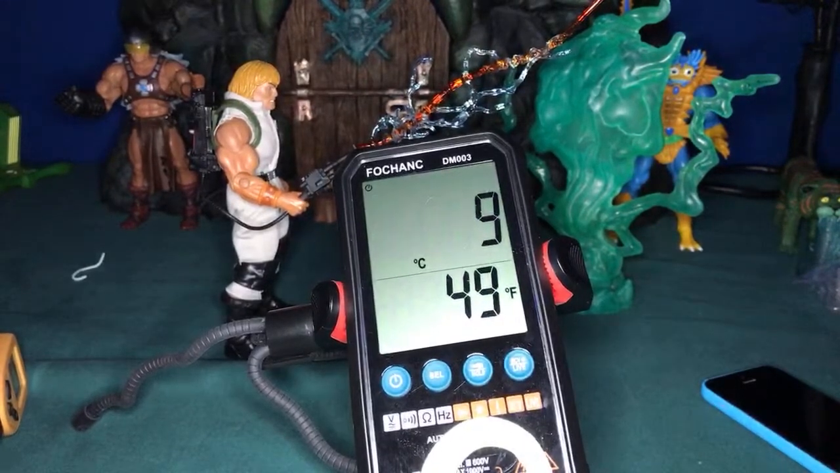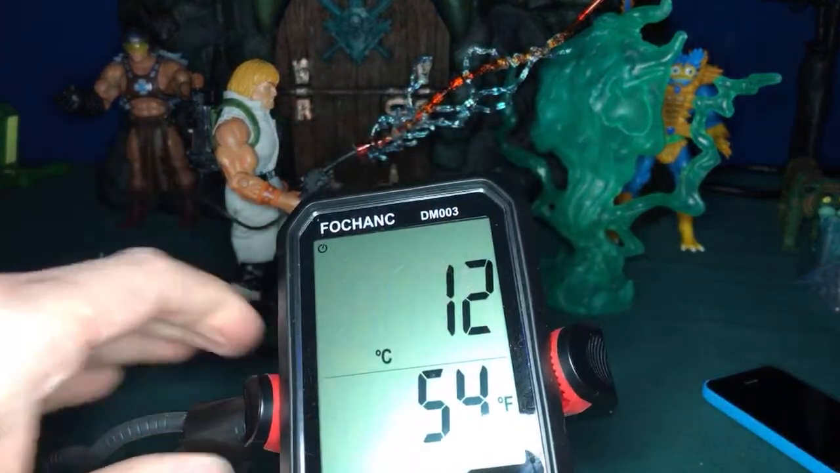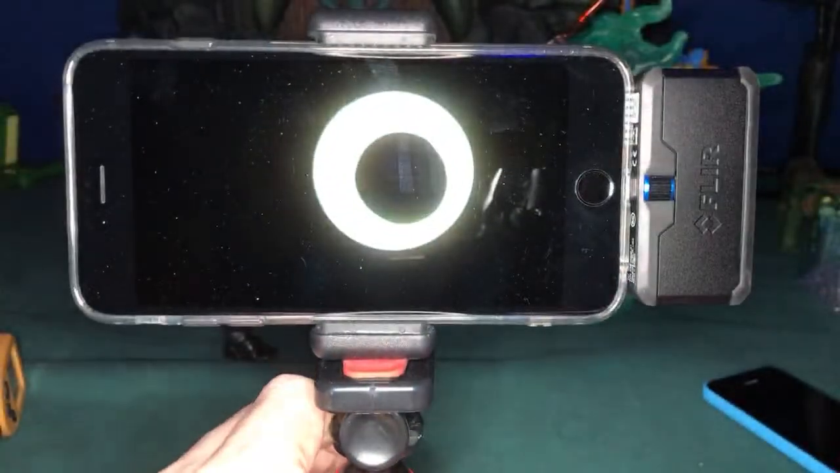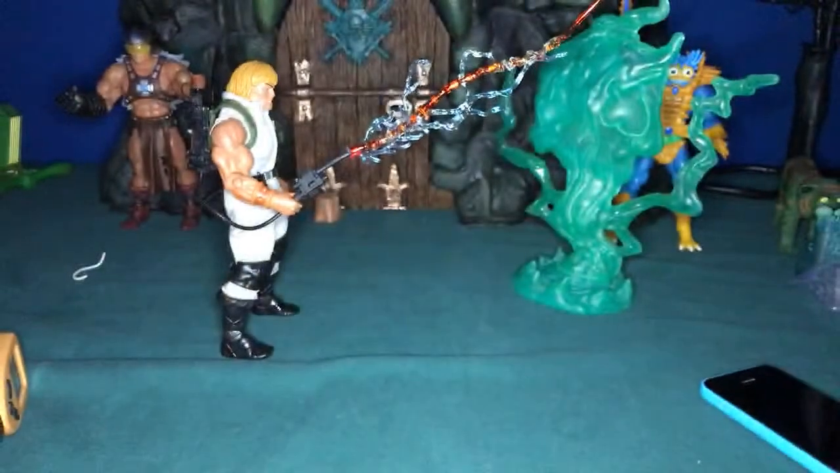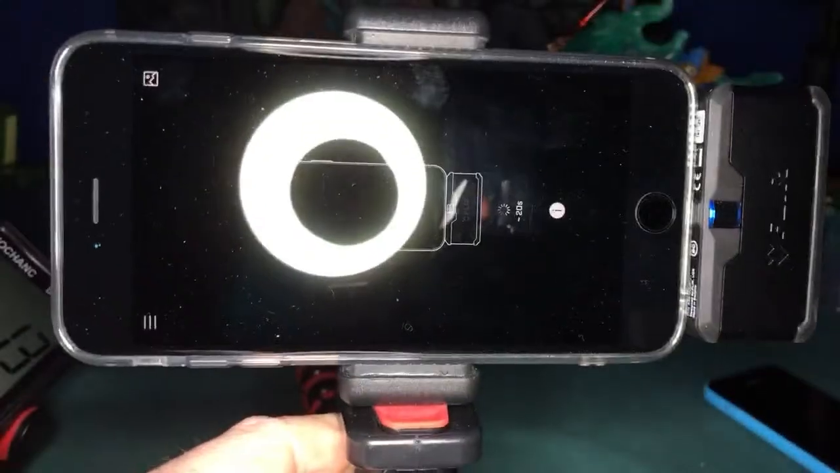So, again, for those that just joined, we're going to see if the thermal camera would be able to sense ghosts. And I don't believe in ghosts personally, but if they existed, people always say that it basically shows a cold draft. So that's how you know if there's a ghost around or not. So I'm going to use that can of spray air to see if we can see a cold draft.